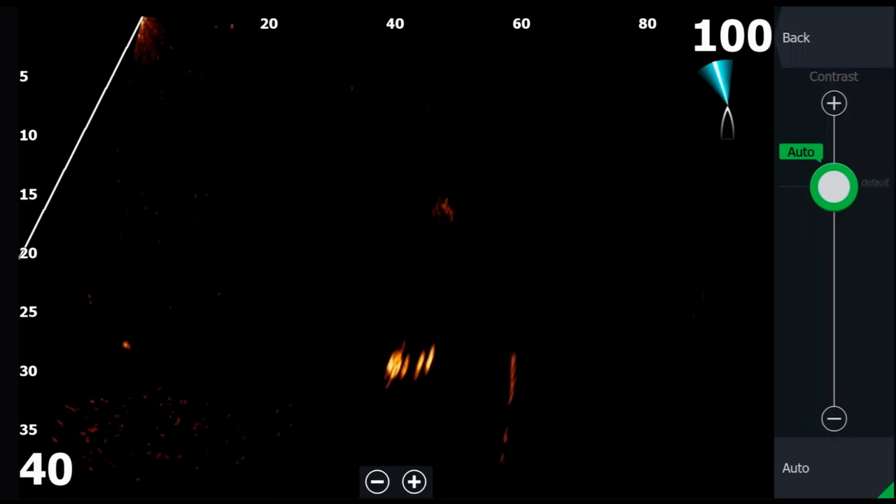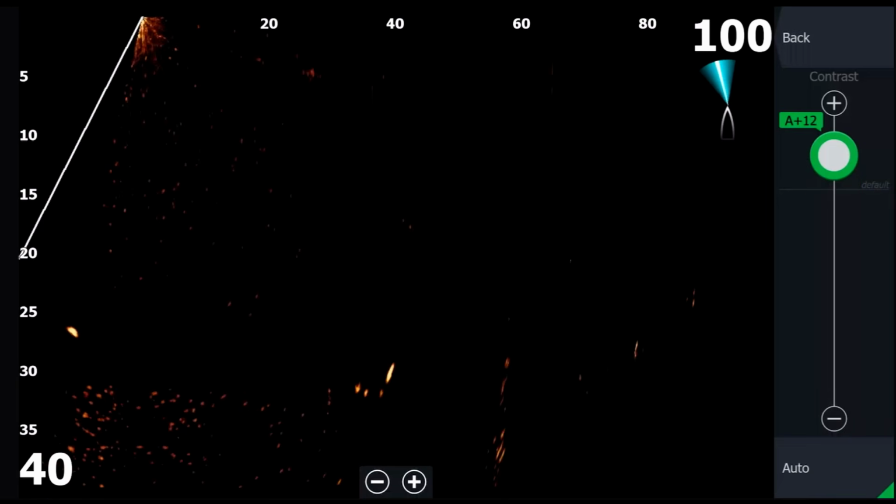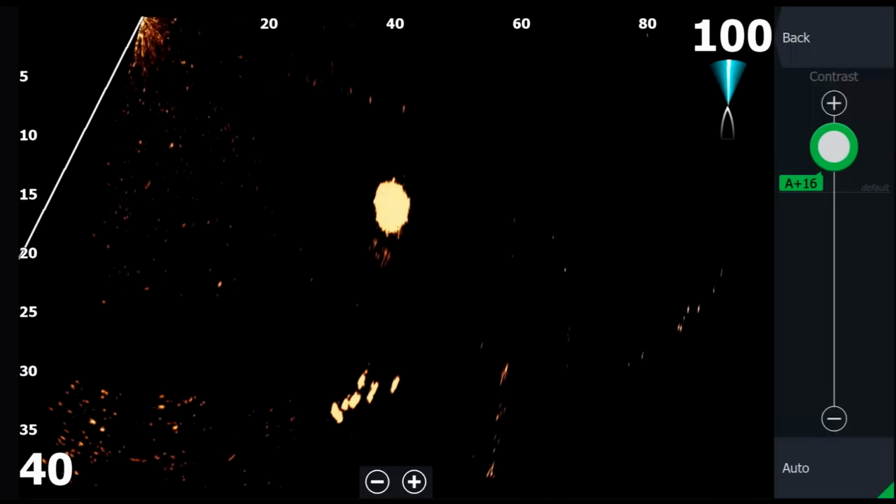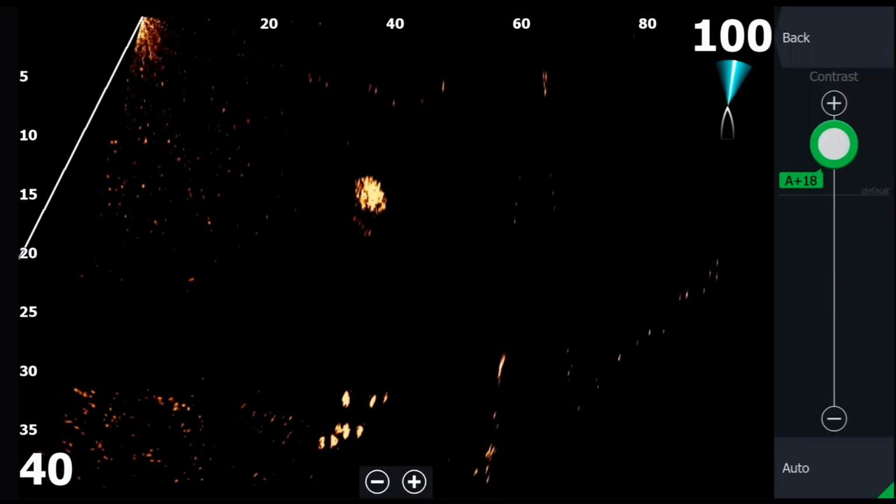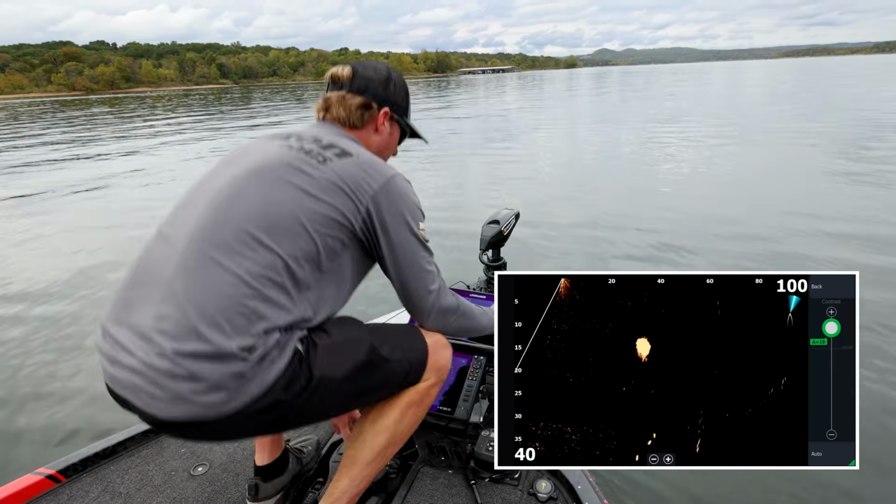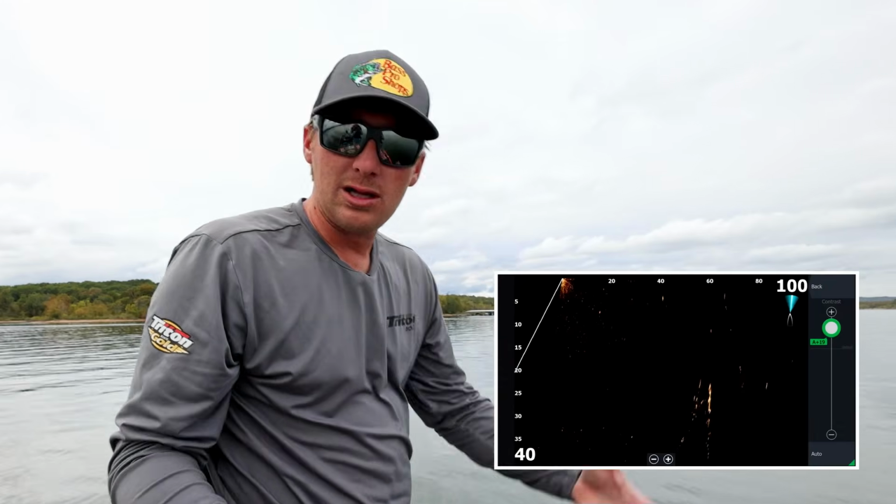You can still see the fish, but I'll tune it up. I'll turn it up to where I can see really, really good. See how they glow now? See how that bait really glows? So I'll tune it on up. See their tail swimming all the way down? They're headed down. I'll tune it up plus 15, plus 20, somewhere through there in really clear water.